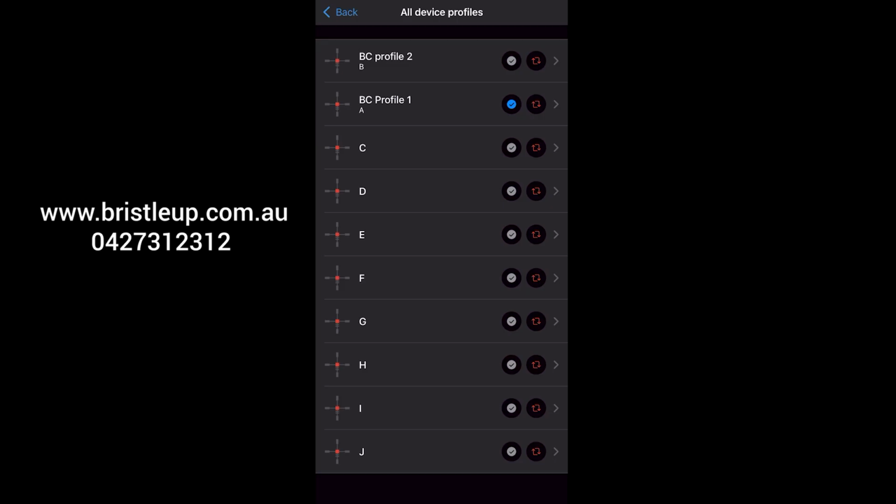So it is pretty neat. You can quickly switch the ballistics profiles through the app. So if you did have a lot of profiles, it makes managing and switching between them relatively easy without going into the menus on the scope.